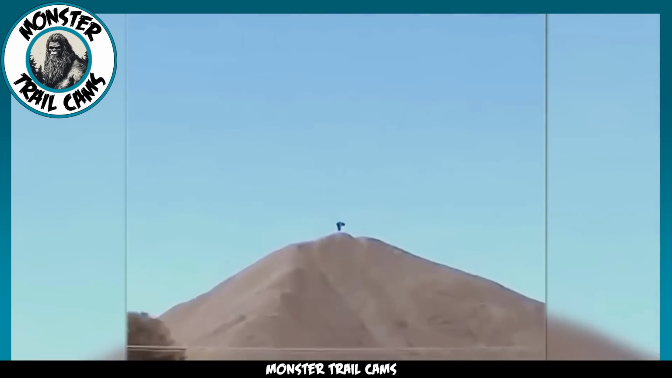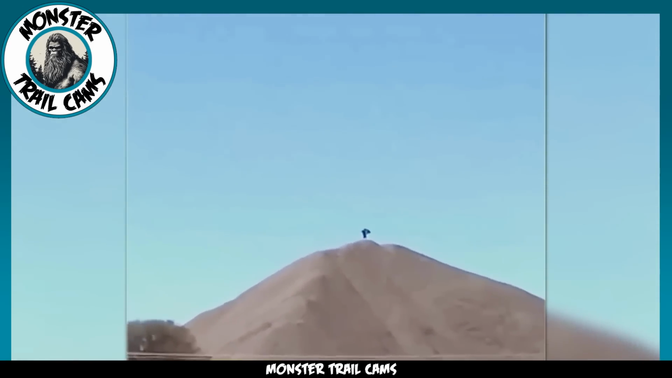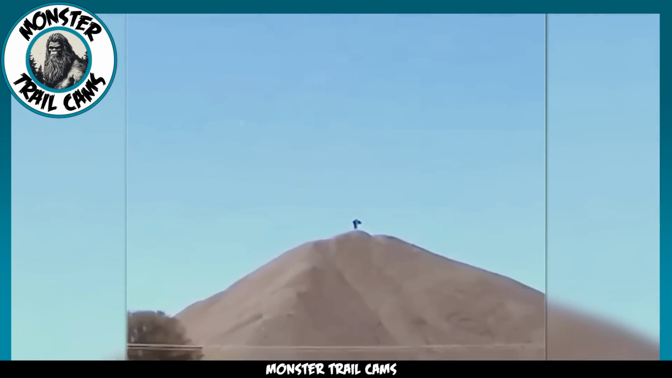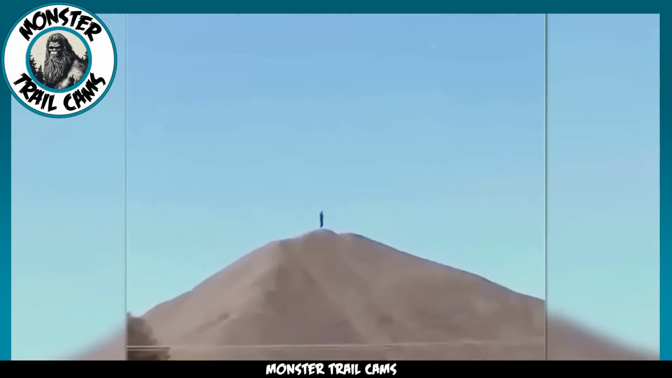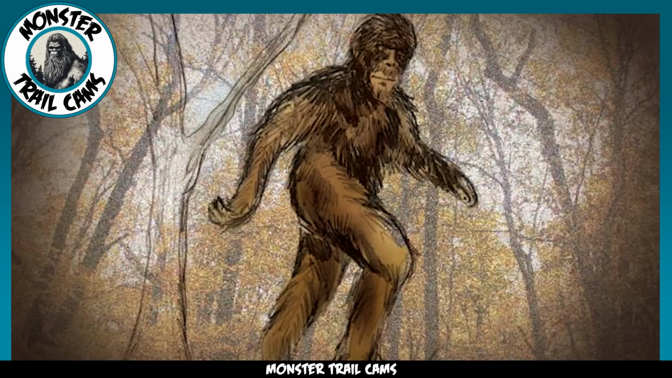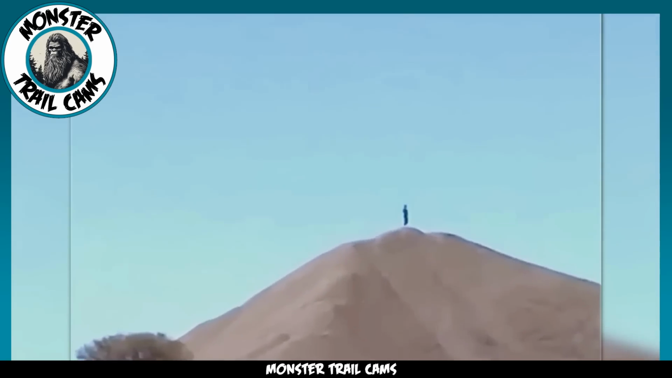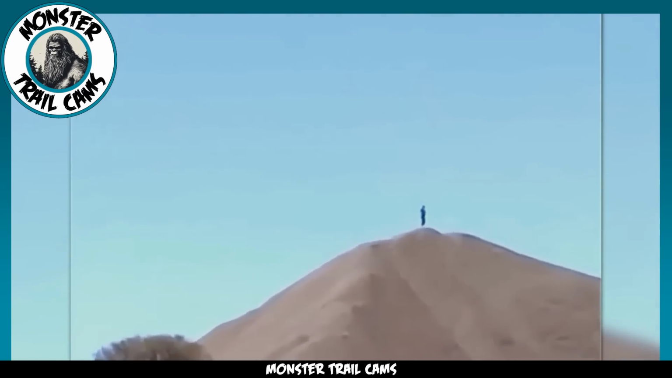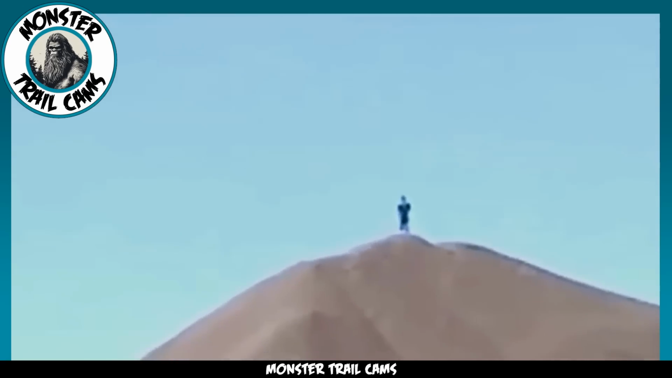Next up, we have a video clip of a person standing on a hill. The problem with this image? If we take into account the size of the hill and the size of the person standing atop it, we are most certainly looking at a giant straight out of traditional European folklore. If you are thinking this might be a Bigfoot, it is certainly a possibility. The creature does seem rather robust and fits the build of a Bigfoot, but if that were the case, this Bigfoot is extremely tall.